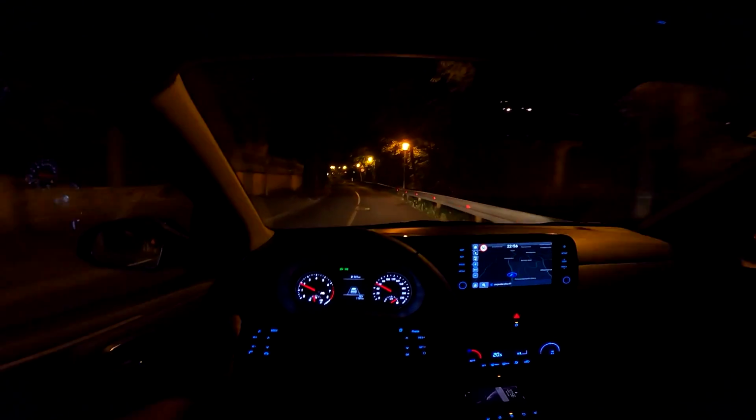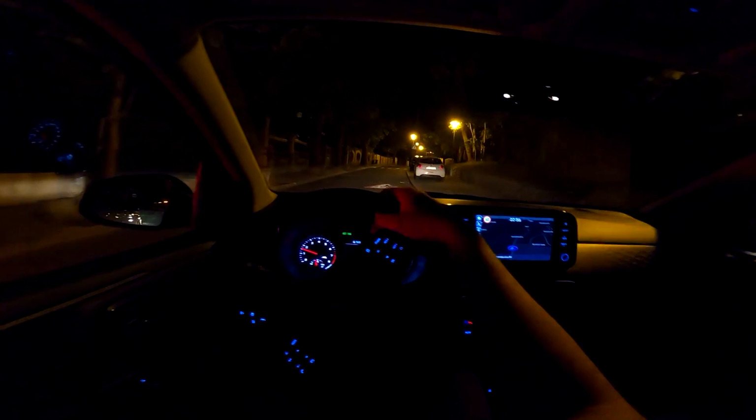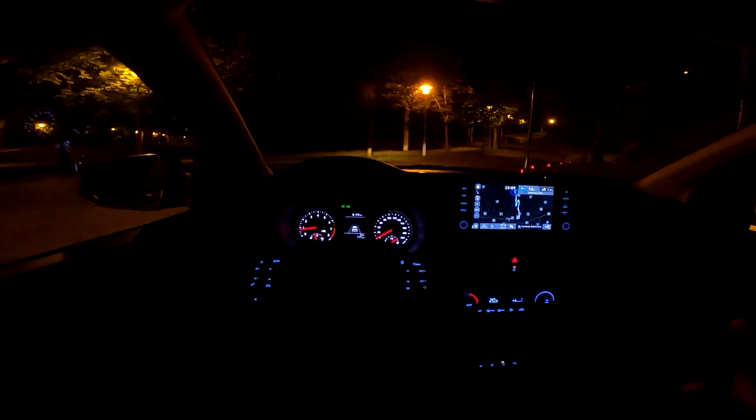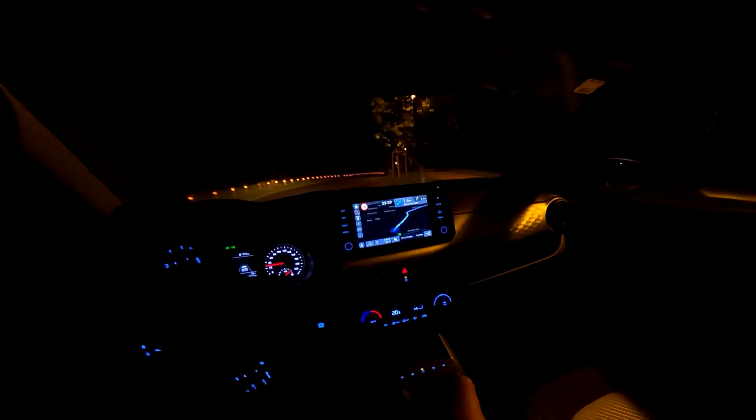Now you see the lane assist doing its job, telling me that I'm going towards the opposite lane. So yeah, that can be very useful. I've started the navigation. Let's go back to the center, and now let's see how this looks when the navigation is active. Have a nice blue line.